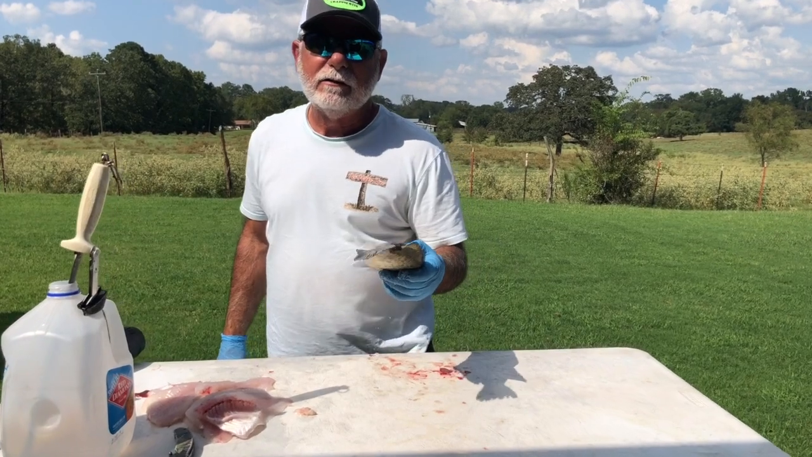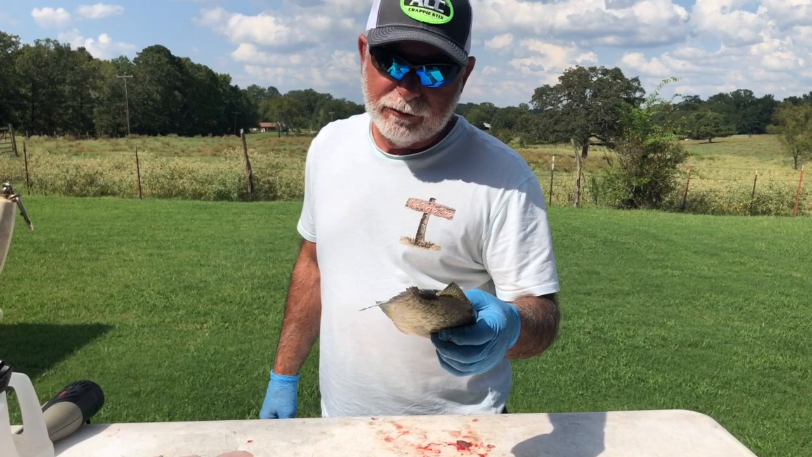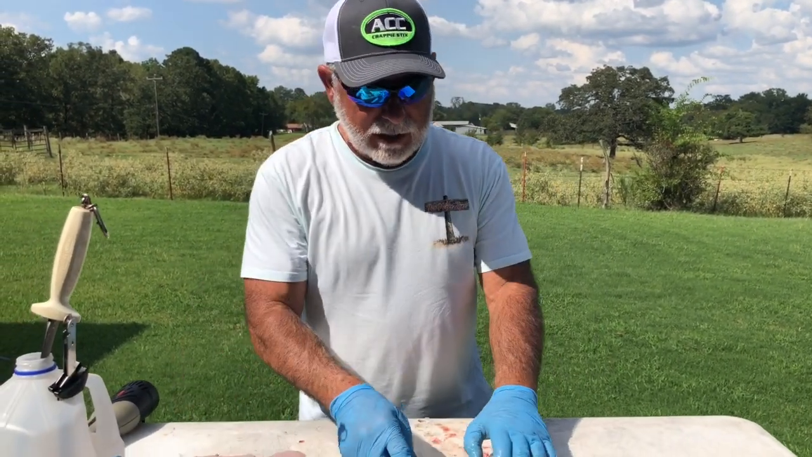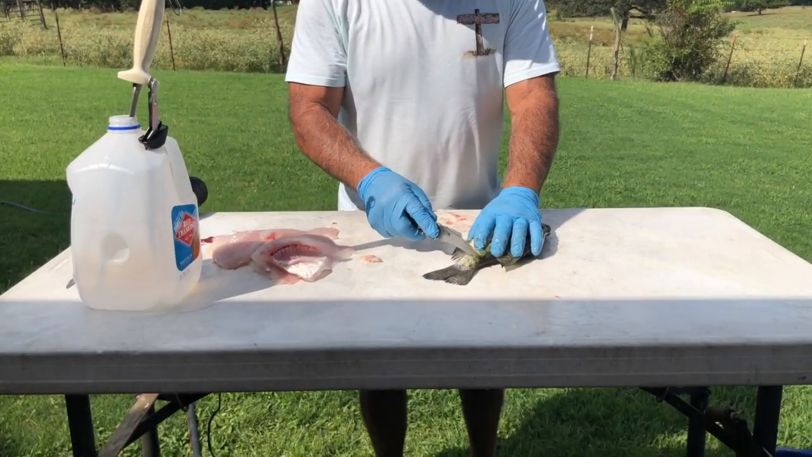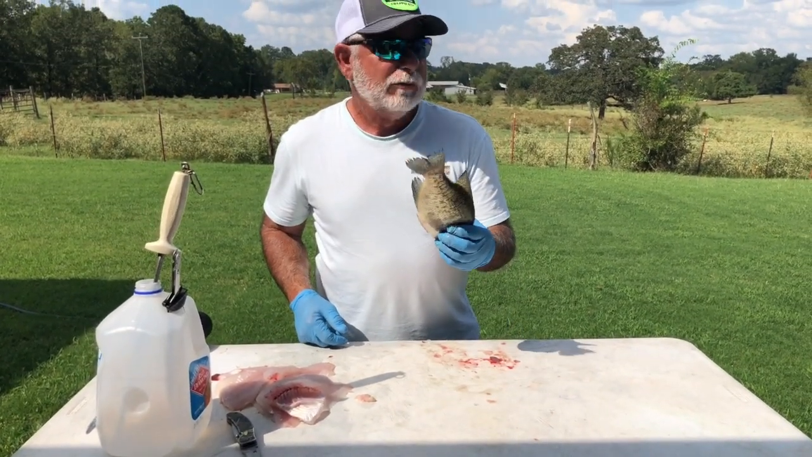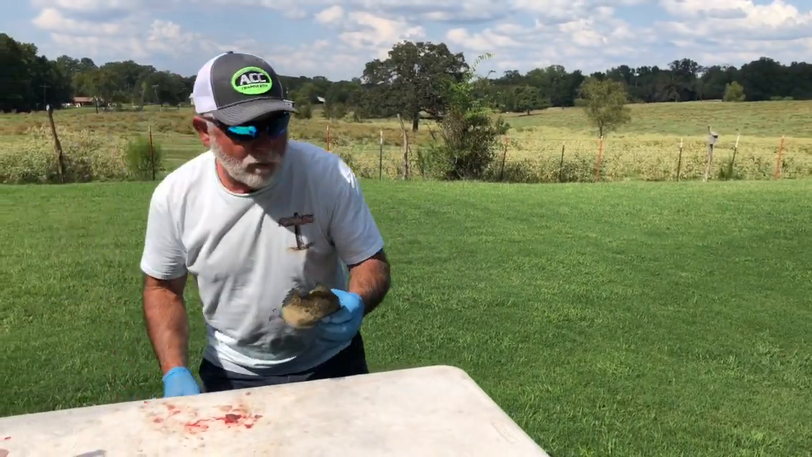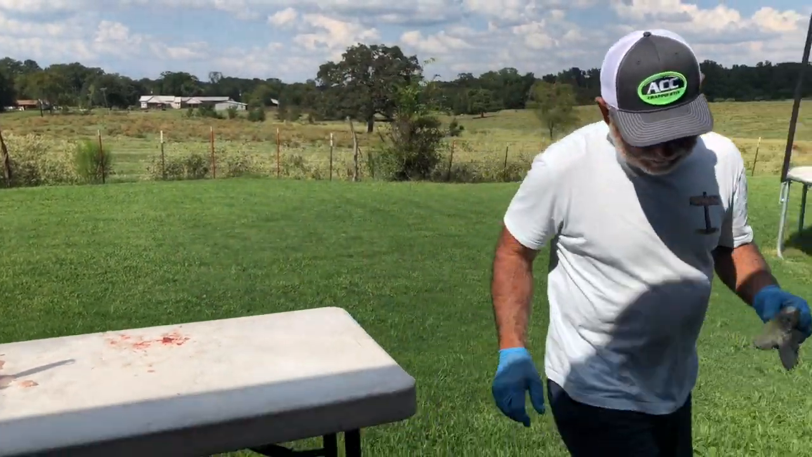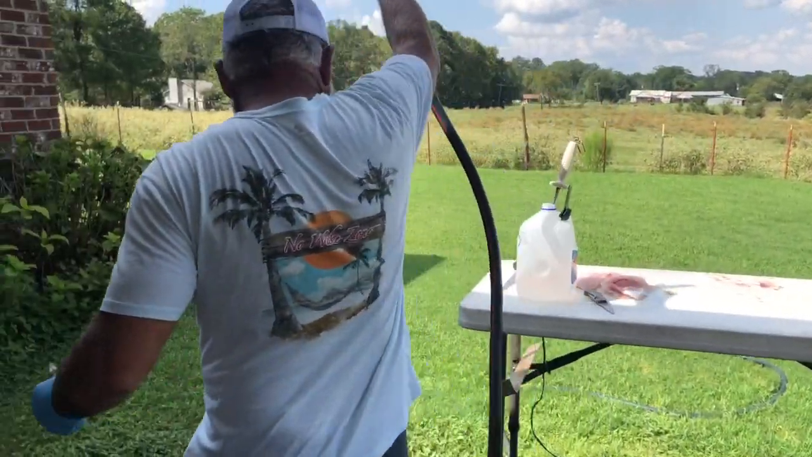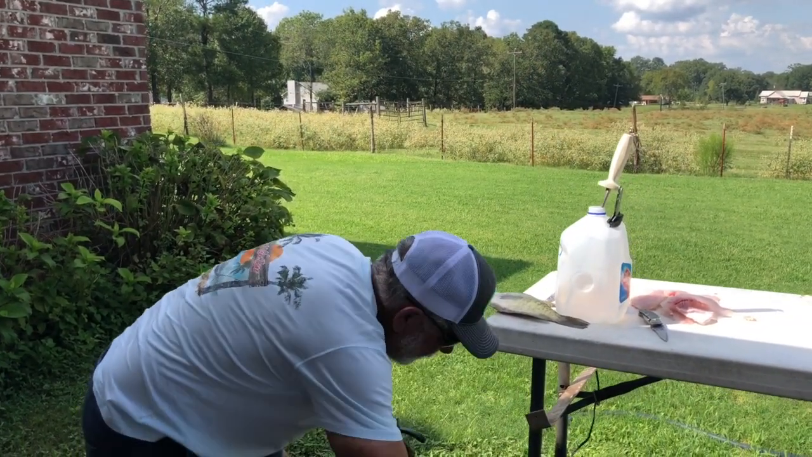Some guys like to eat these fish whole. This is a good, he's almost a little bit too big, but still a good fish to eat whole. And I know you'll use a knife or a spoon or a fancy scraper to get those scales off. I'm gonna show you a quick, easy way to get these scales off. Get my water hose. Get this under here, baby.